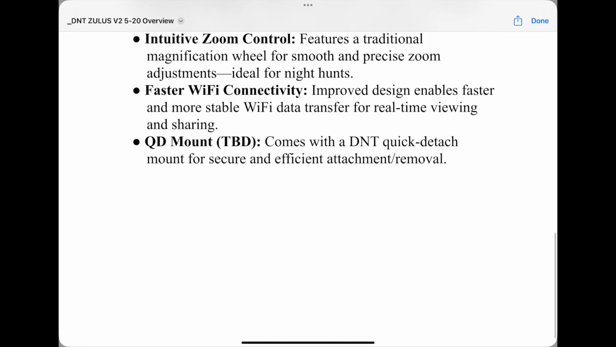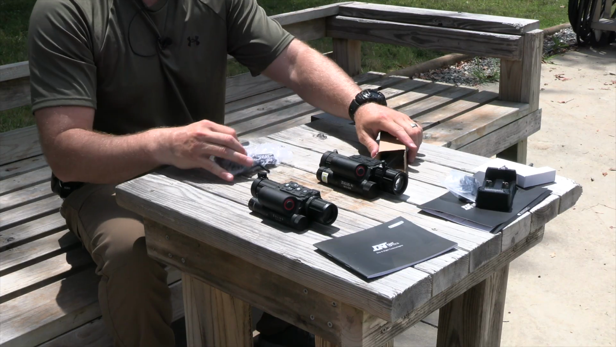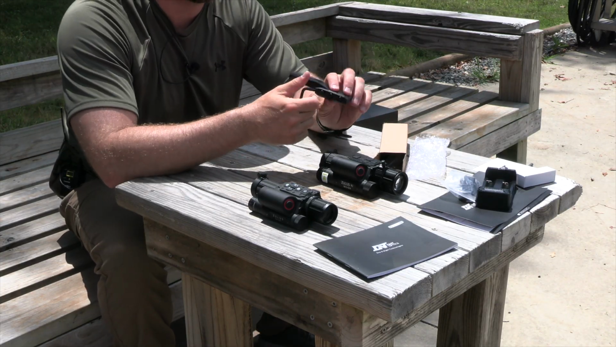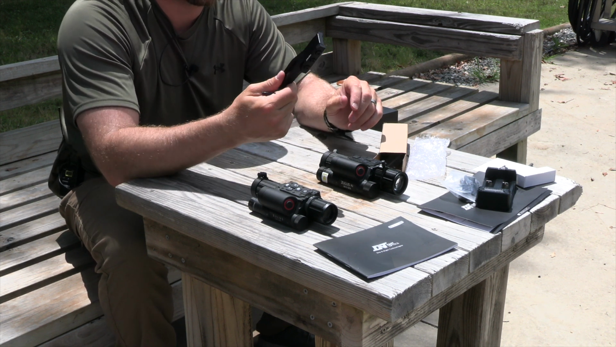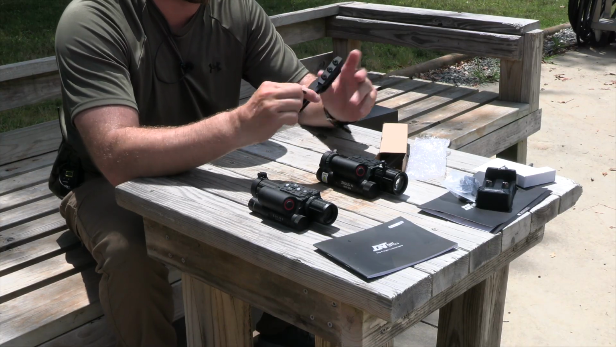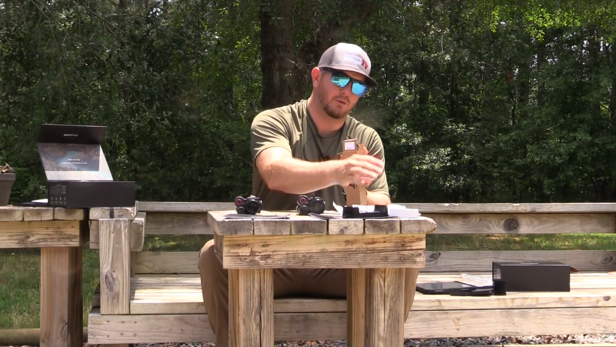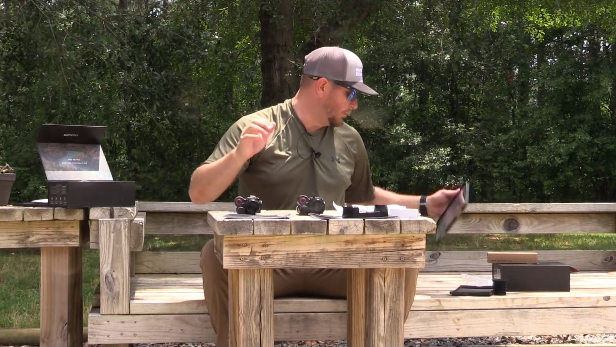Let's actually take a look at that and see, because I've not actually opened this mount. So this mount goes to the V2 and see exactly what it is. So they're calling this a QD mount. It's not necessarily a quick detach mount because you've got 3 of the star Allen keys. So this is the exact same type mount that came with the V1 model. So nothing really changed there. I don't know if that's something that they're thinking about doing in the future, is maybe adding a QD mount, but that's the exact same mount that the V1 came with.